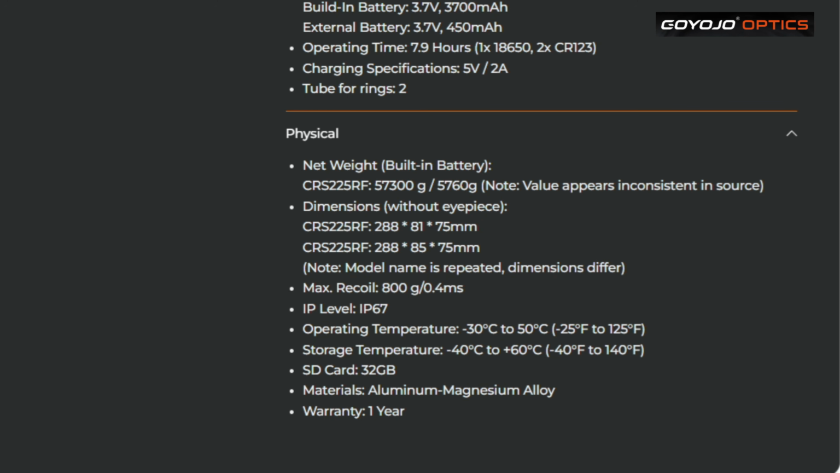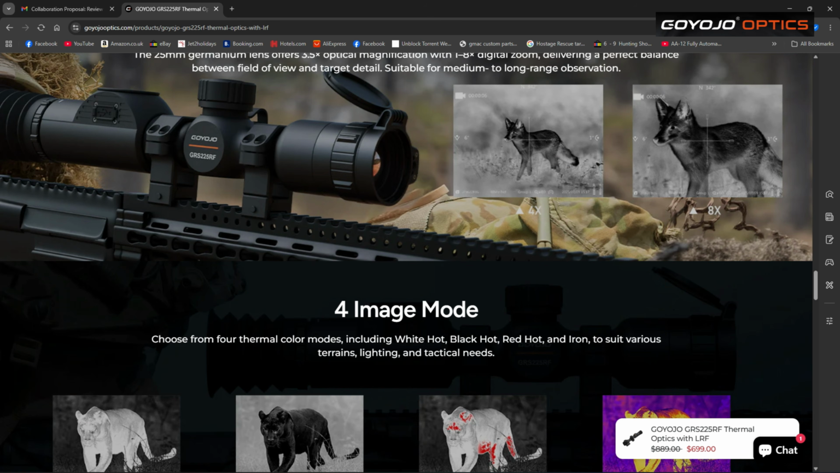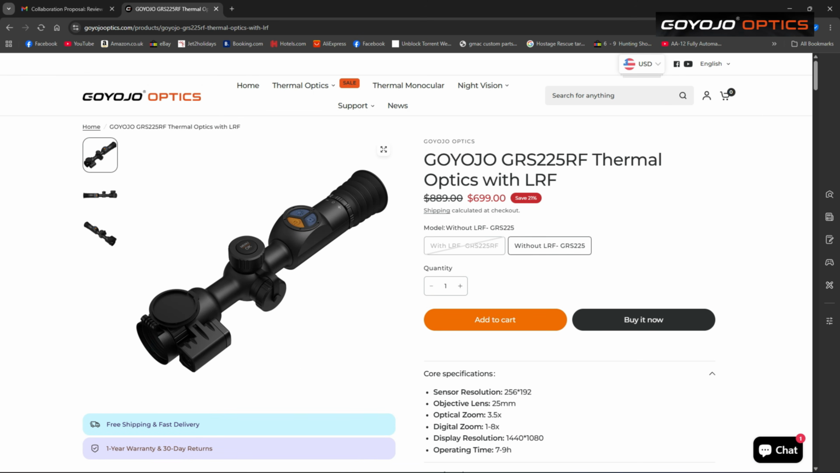Materials is aluminium magnesium alloy, and it comes with a 1-year warranty. So that's just a quick look at the unboxing part, and a quick look at the Goyojo website, and all about the Goyojo GRS225RF.